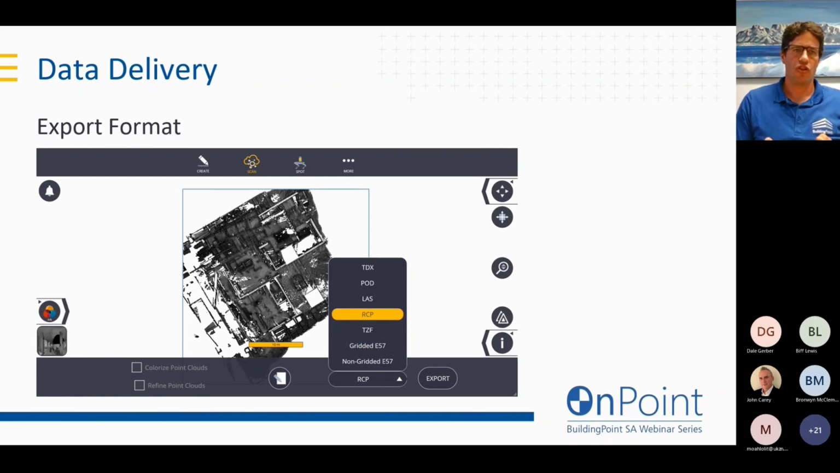So now, again, without having to go back to the office and do any processing, we have our geo-referenced, refined, clipped, and correct file format already packaged and exported without the need for going back to the office. So that's a really good efficiency to look for, being able to do that type of thing with your survey equipment.